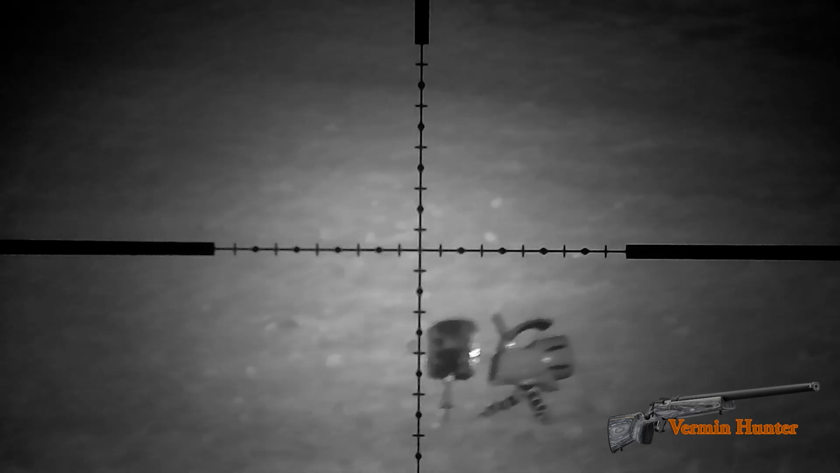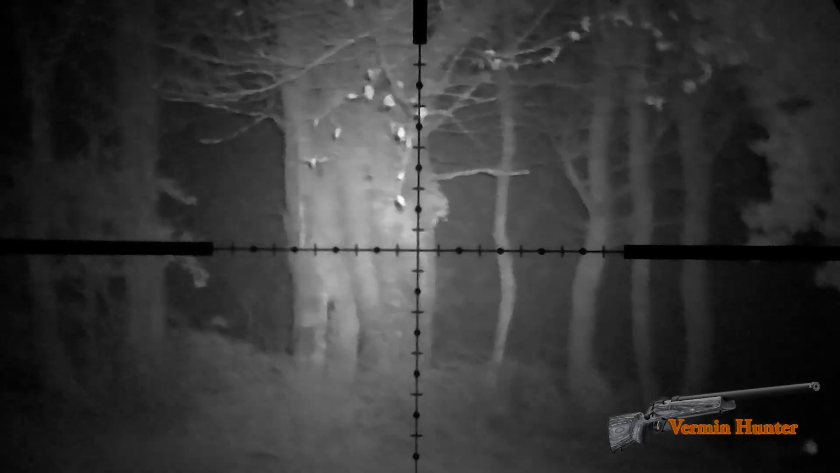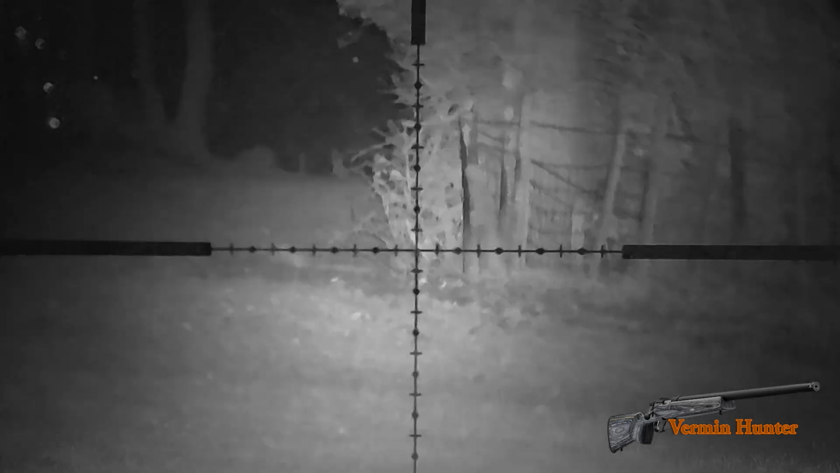I didn't want to bring them in too fast because I was setting up, so once I had set up, I used the vixen in heat call and noticed on the thermal, as you see here from the left hand side of the tree line, a heat signature as a large dog fox dashed quickly from one side of the trees to the other, and I lost him for some time.